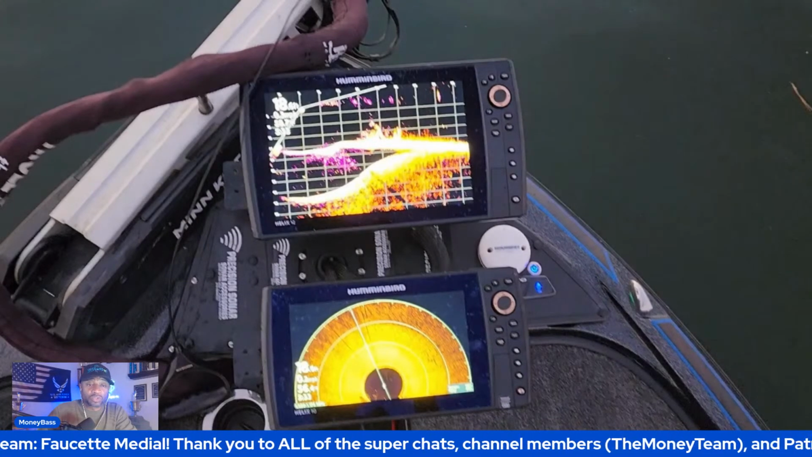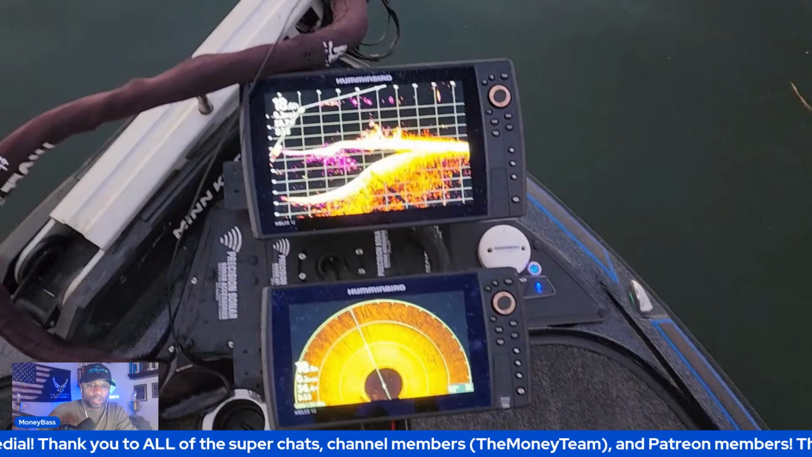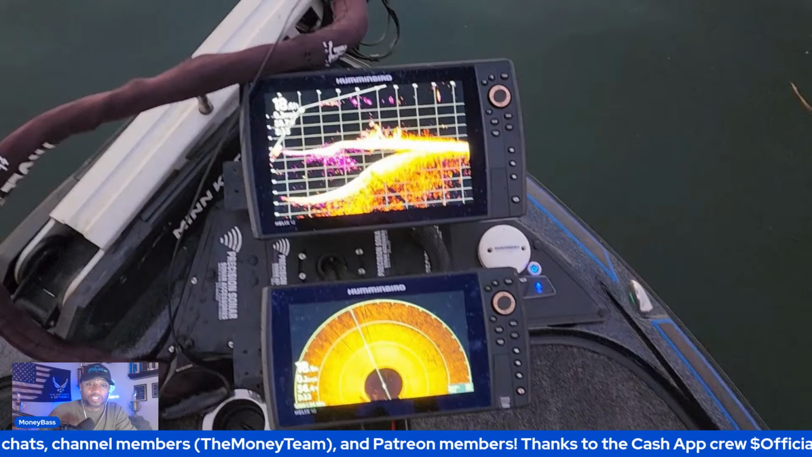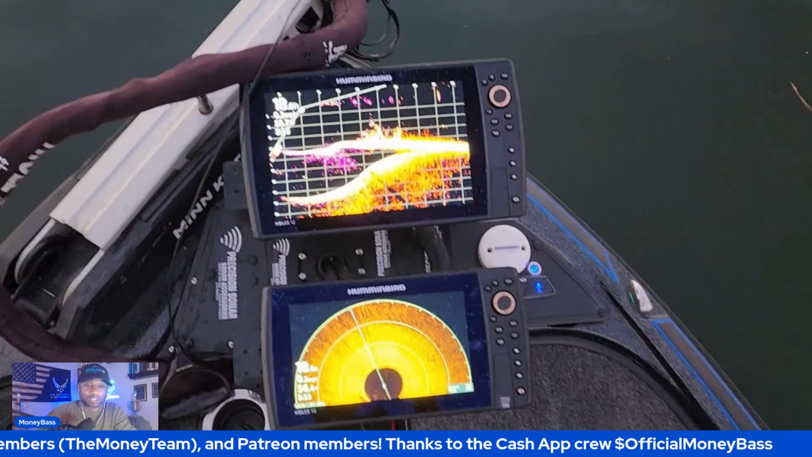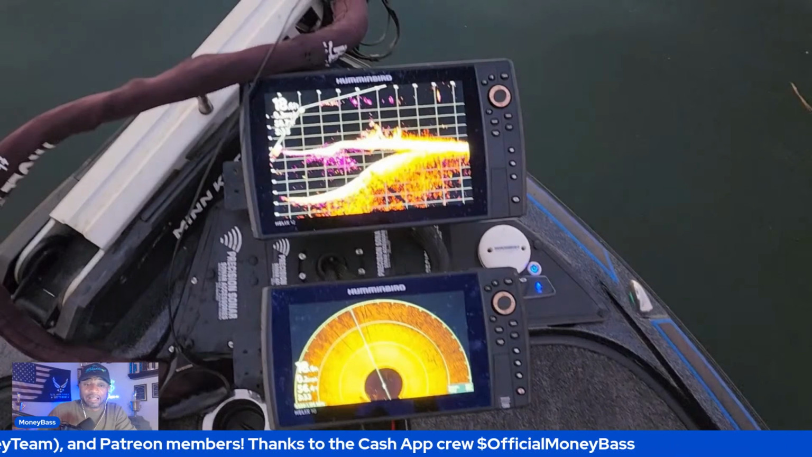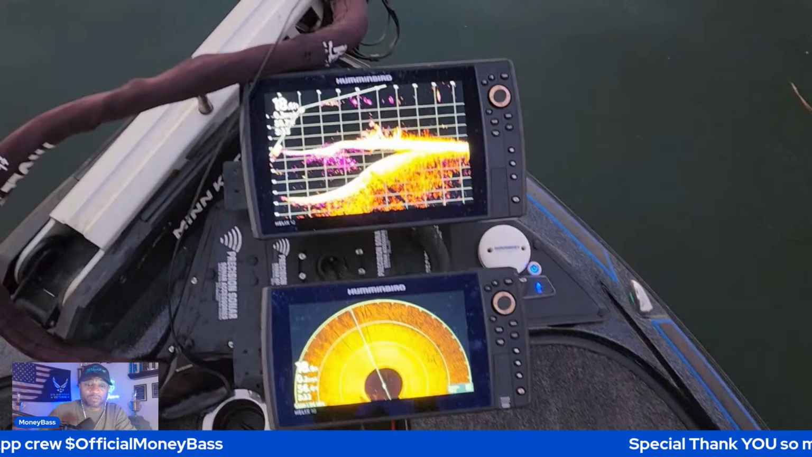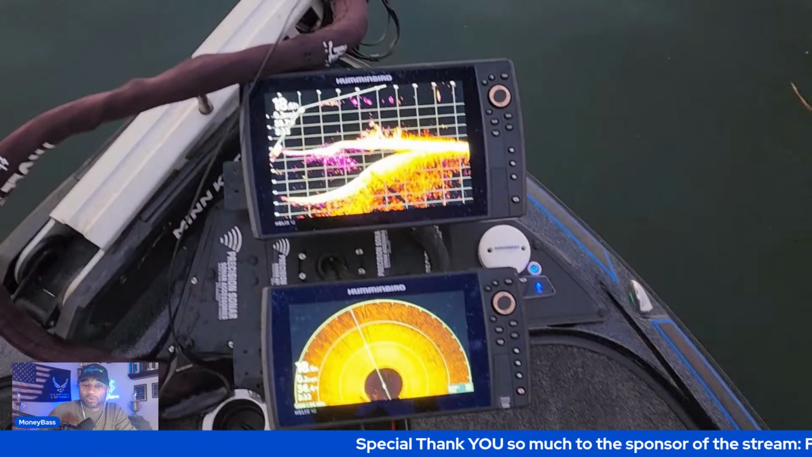And I run two. I run the sonar on the 12 and the sonar on that 10 right below it, both at the same time. I can go in there and change the settings so that I can see something a little different on each one. I also do that a little bit with the 360. So it's all in how you need to set things up for however they work best for you guys. Hope that information is helping you guys out.